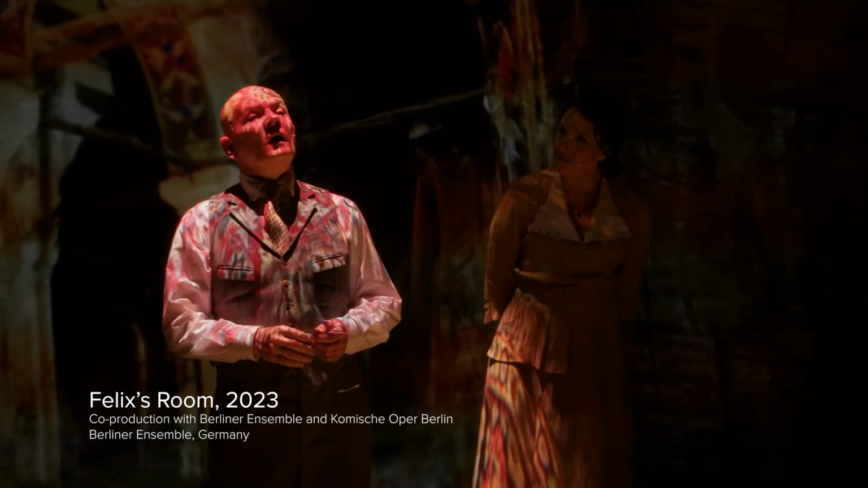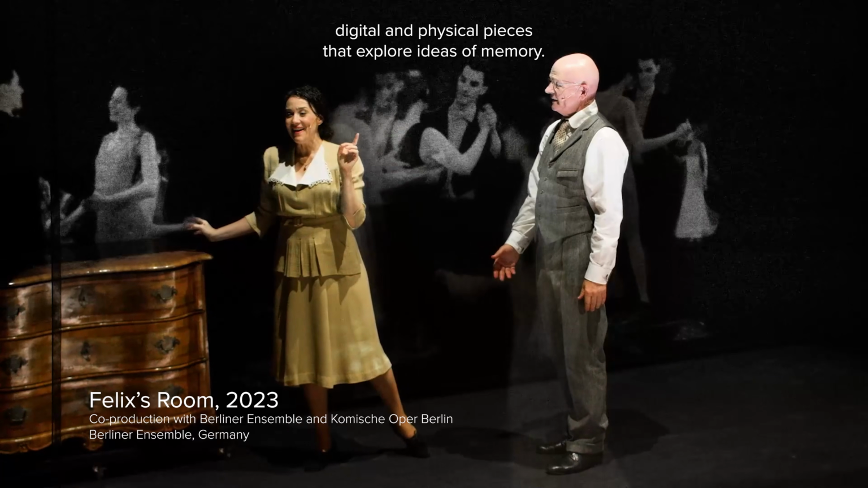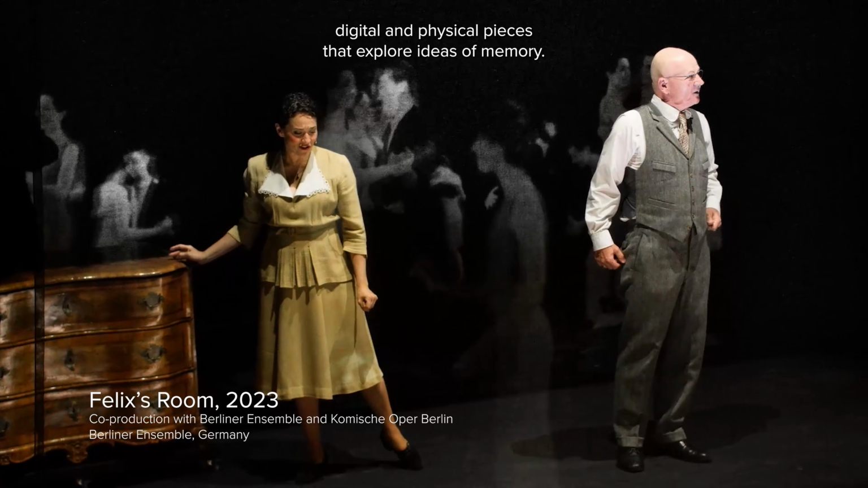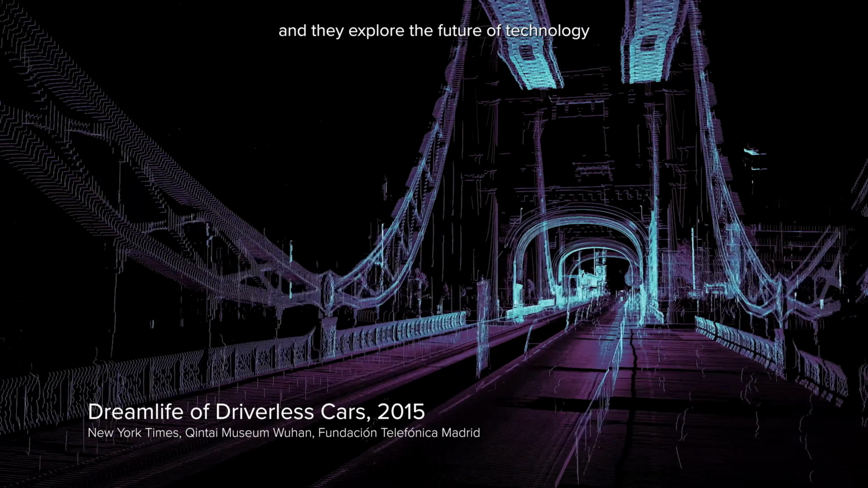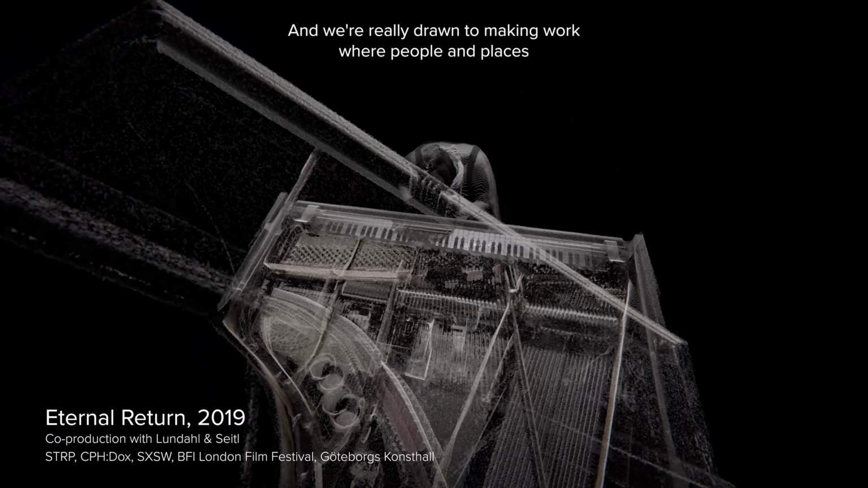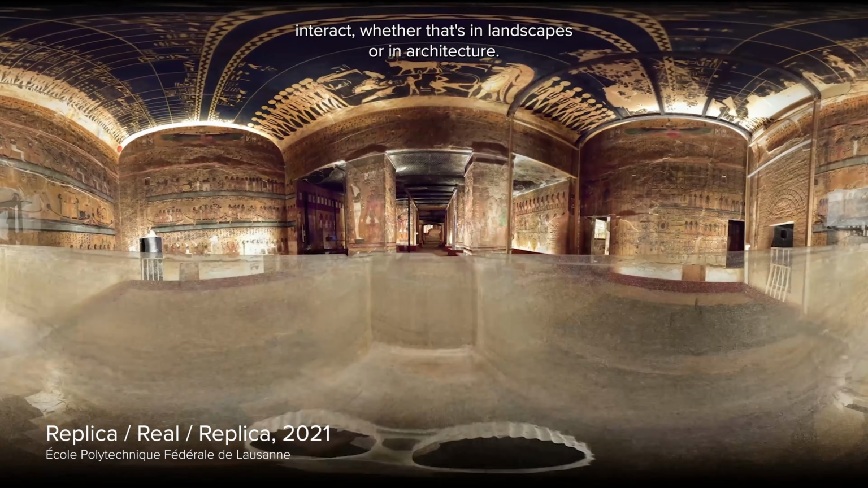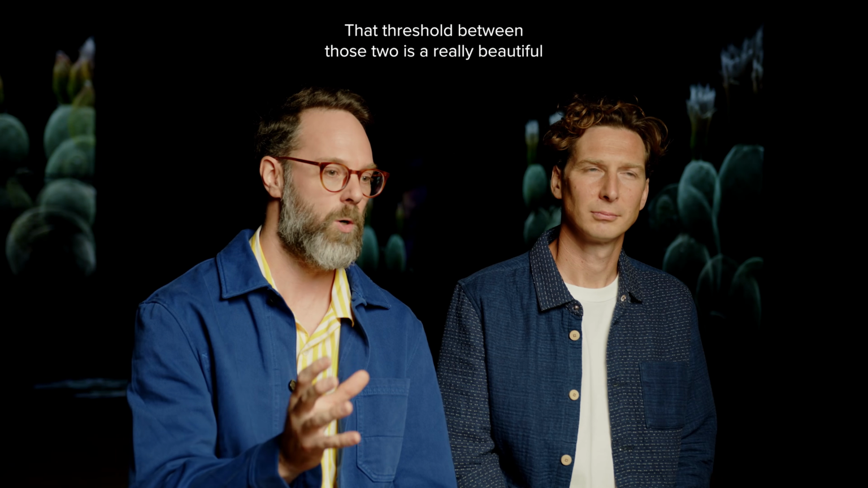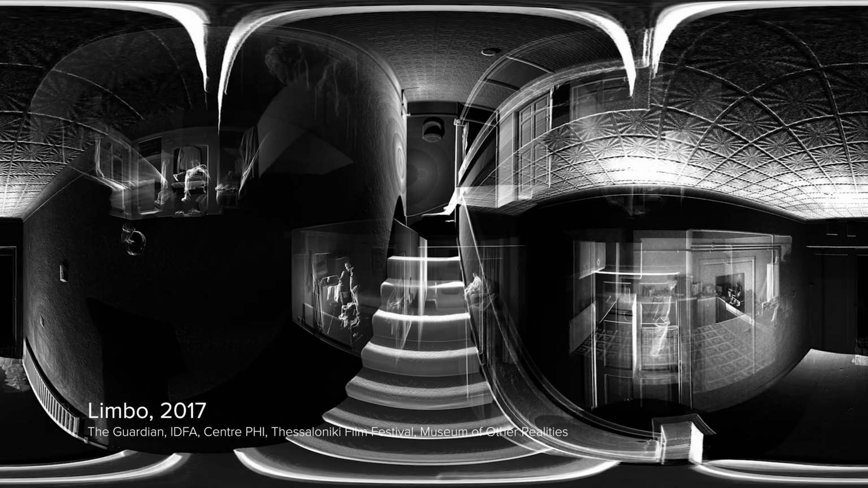ScanLAB was founded by Matt and I in 2010, just after we finished our architectural studies. Our artworks manifest as highly crafted digital and physical pieces that explore ideas of memory, what it's like to exist in the world now, and the future of technology and how it influences us, our lives, our society. And we're really drawn to making work where people and places interact, whether that's in landscapes or in architecture. That threshold between those two is a really beautiful and really exciting place to make work.